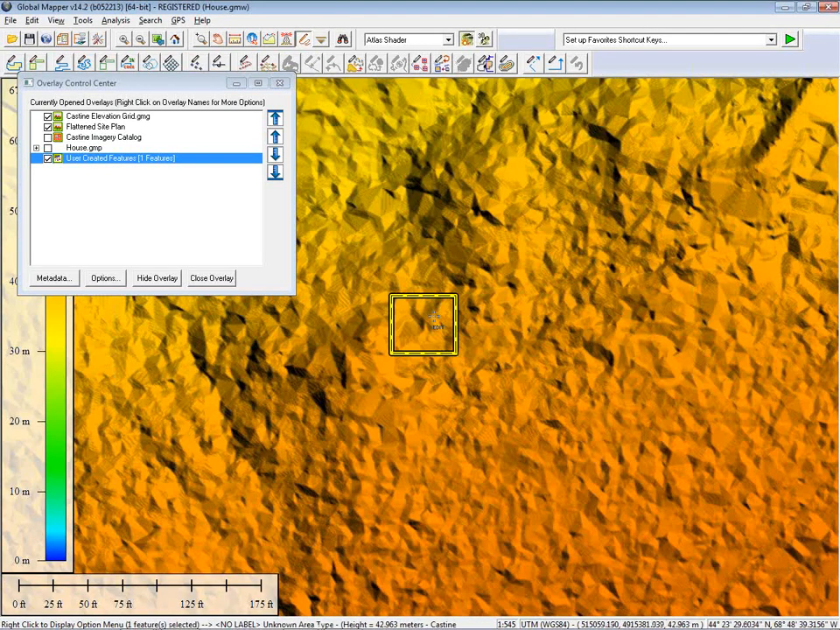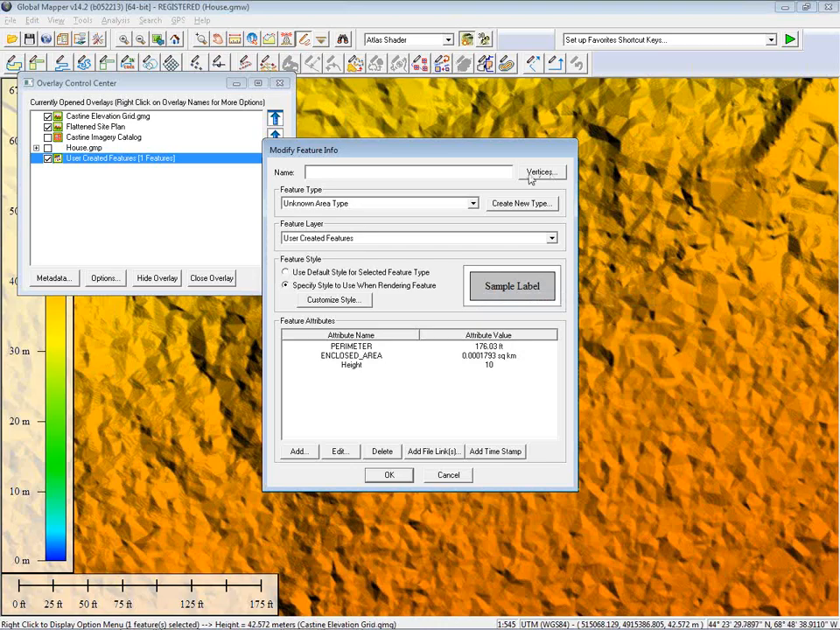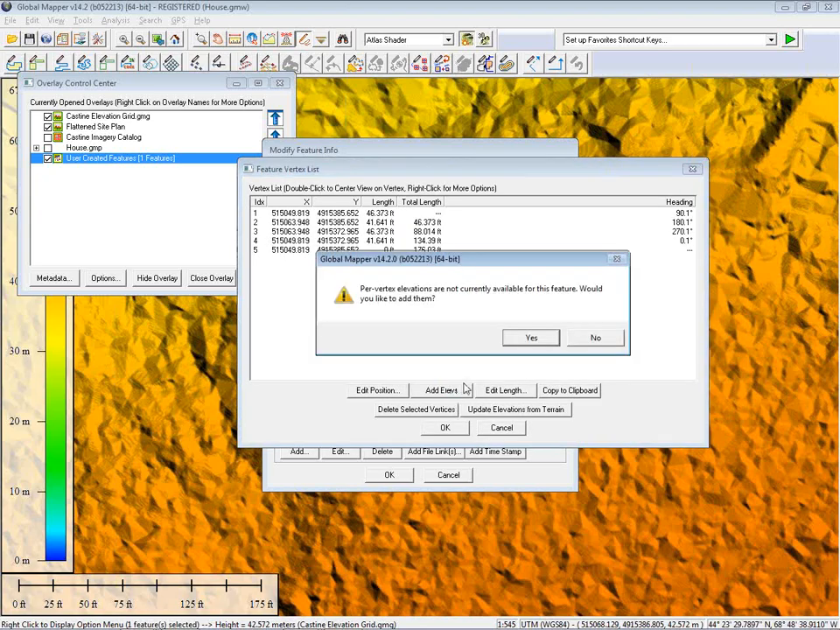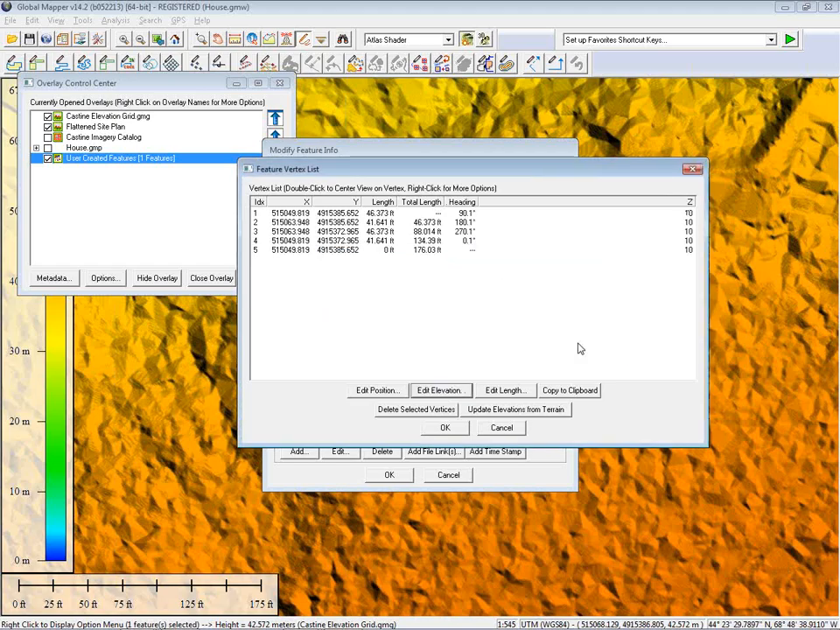Right now, the entire area feature has been assigned a single z-value. However, you can also assign a z-value to individual vertices. If I right-click and choose Edit after choosing the feature, I have the option to select this Vertices button. And this Vertices button will show me, for every vertex, the X, the Y, the length of the line segment between vertices, the total length, and the heading. But I can also use the button to add elevations. If I select Add Elevations, it's going to tell me they're not there. Would I like to add them? I'm going to say yes, and it's confirming that those elevation values have been added.